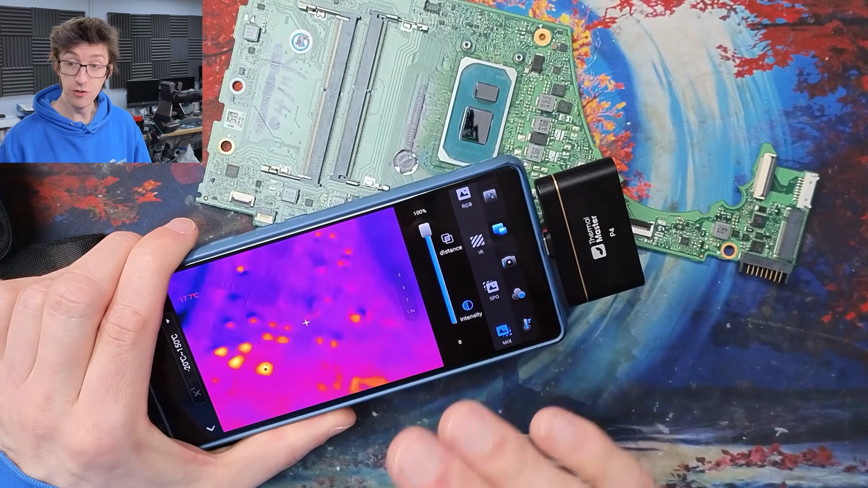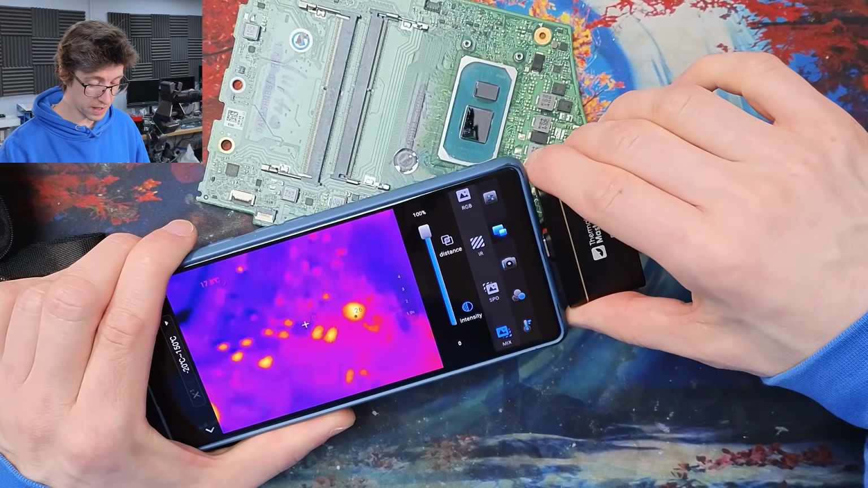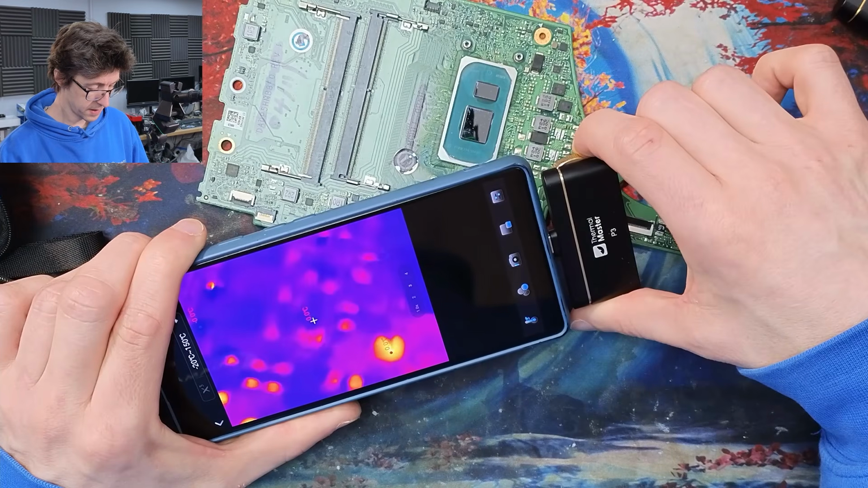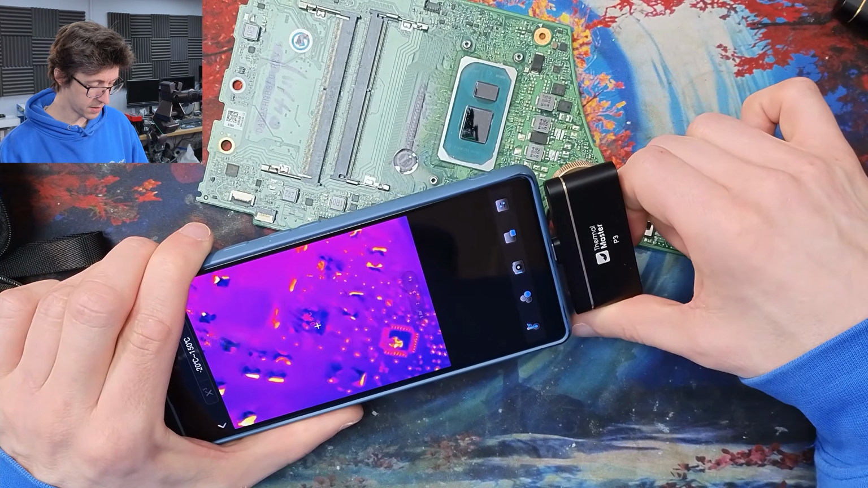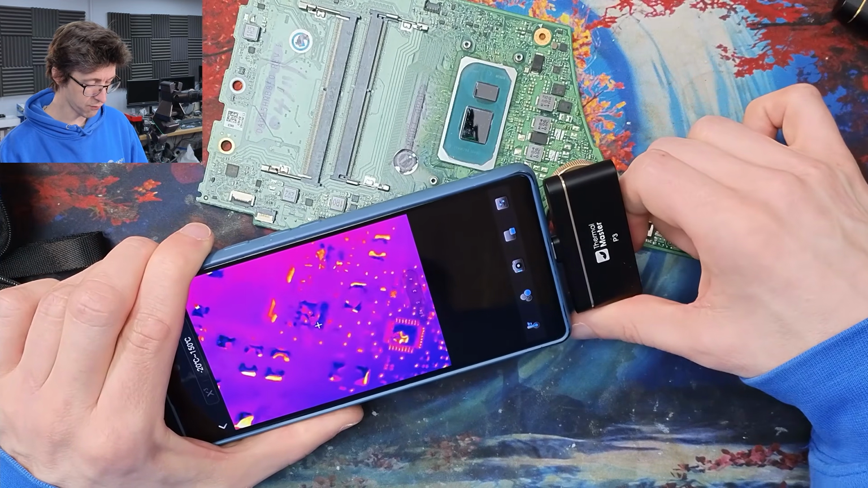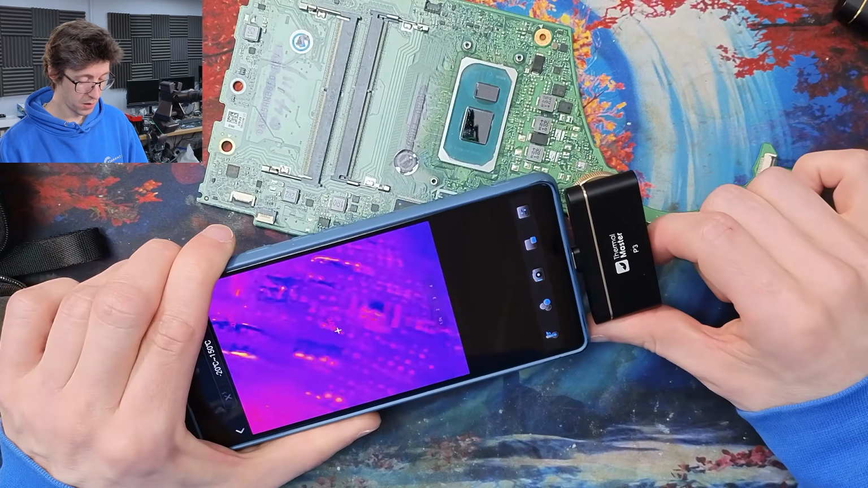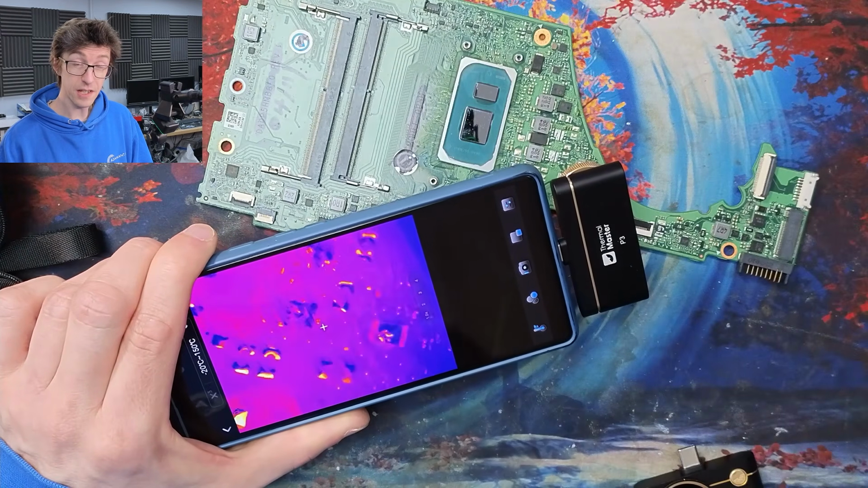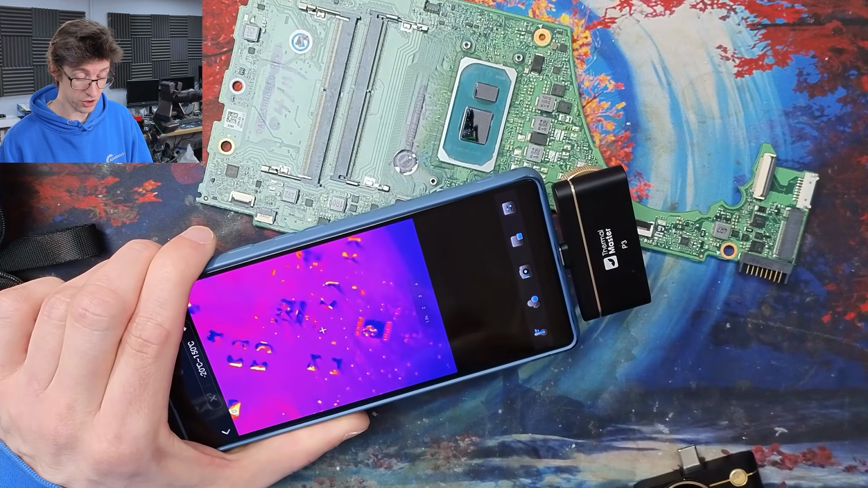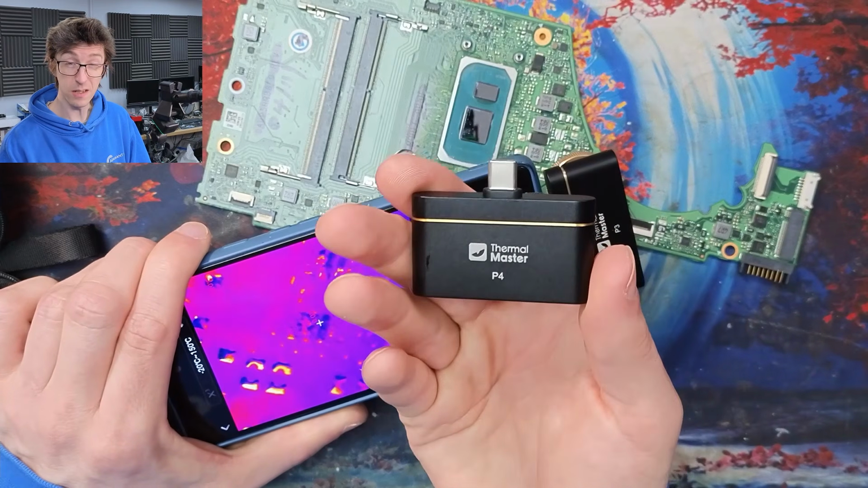And that's because there's no macro on this at all. Once again, if I switch back to the P3, I can turn that adjustment lens and get right down close again and get all of the detail back. And the P4 just literally can't do this. And if you need this kind of up-close detail, which I'll demonstrate in a moment, then the lack of macro lens on the P4 is going to be a deal breaker.